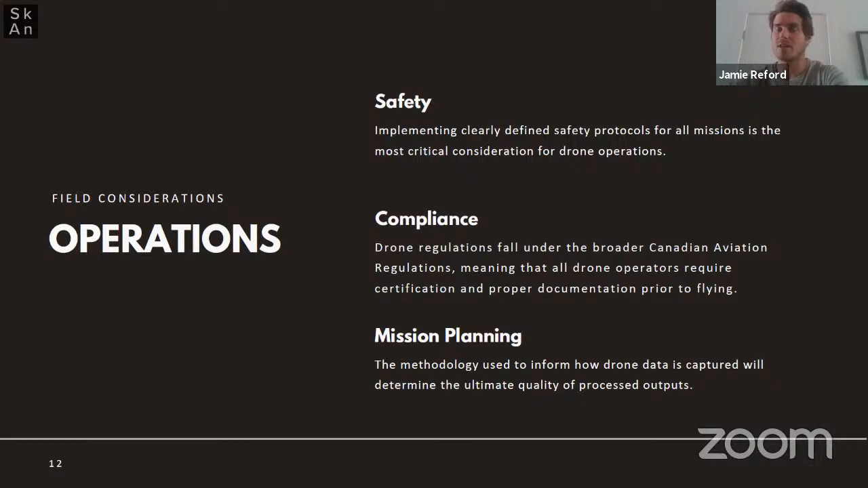And then mission planning, depending on the kind of data sets that you're looking to capture, really understanding the desired outputs before you conduct your mission will save you a ton of time in processing after the fact. So being very diligent with your mission planning, making sure you're collecting and covering the optimal areas and setting the resolutions to what you'll need, before you actually go out and fly is very, very important.